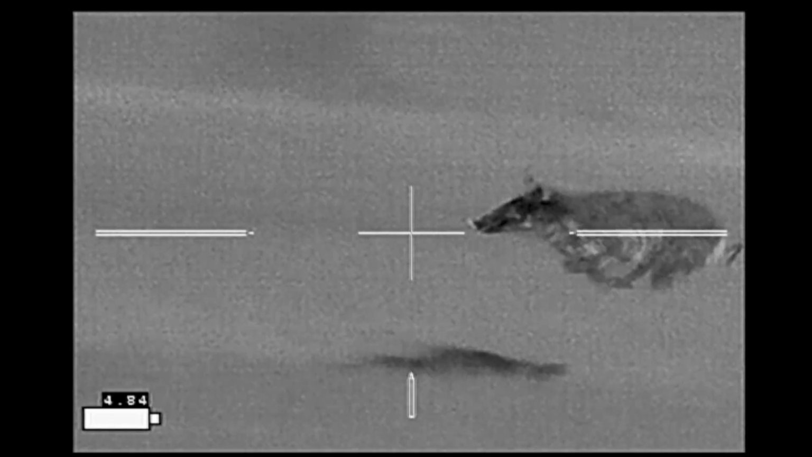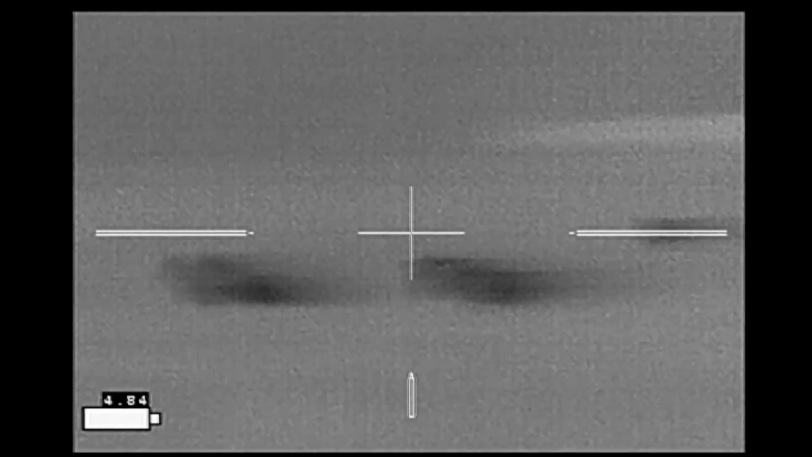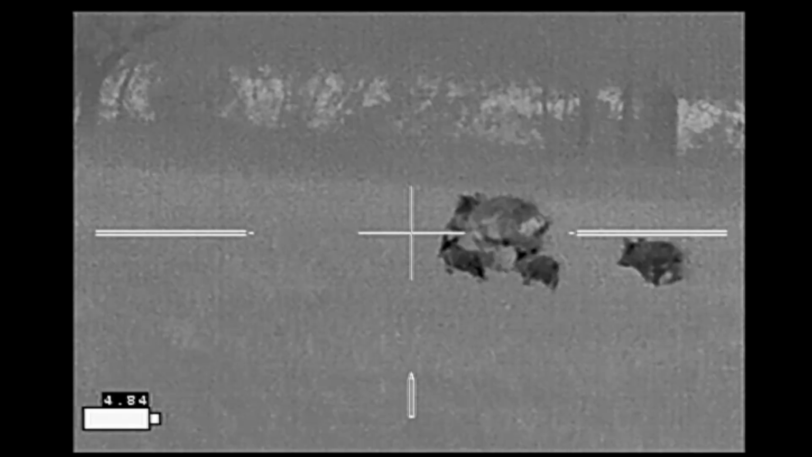Now this next hog is actually going to be hit several times. And here's where persistence pays off, and I'm able to drop her before she gets into the tree line.